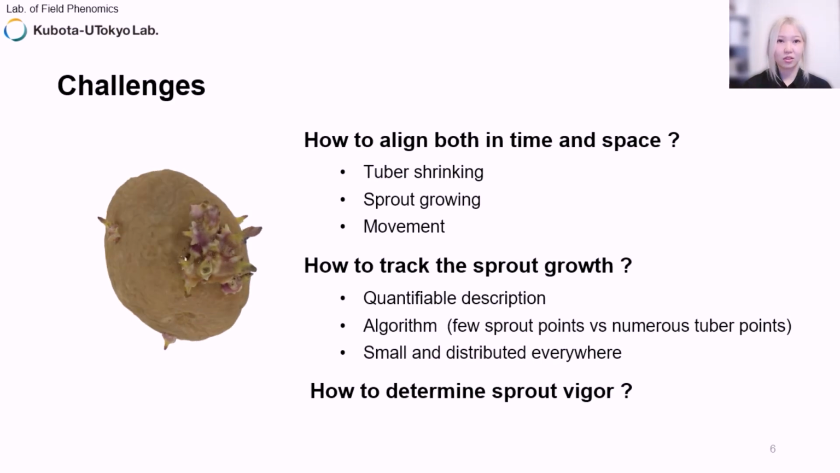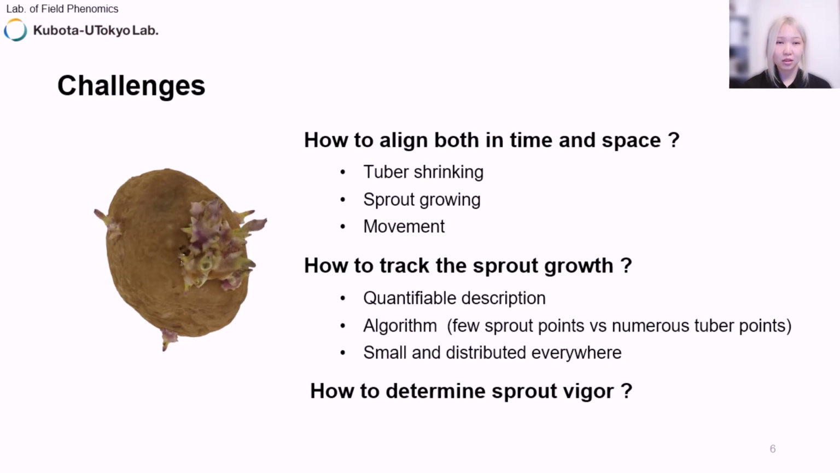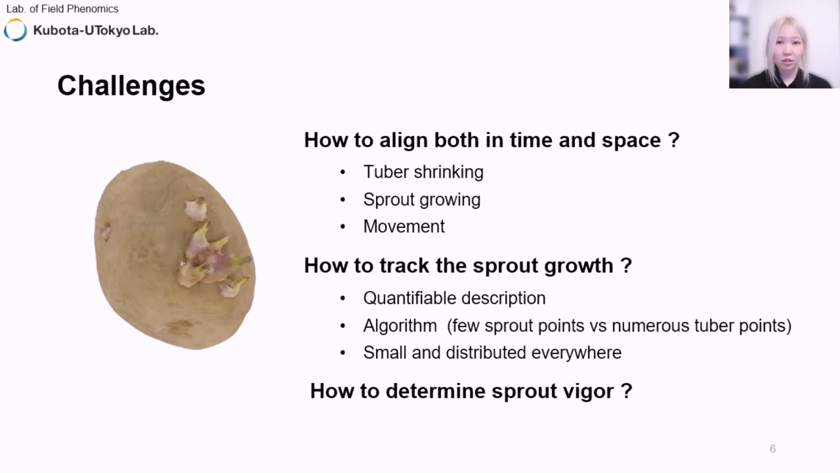The second challenge is how to check sprout growth. We need to find a quantifiable description to describe this sprout growth. Because sprouts are relatively small compared to the tuber, and in the point cloud, we need to detect a small number of sprout points from a large number of tuber points, which is also a challenge for the algorithm.